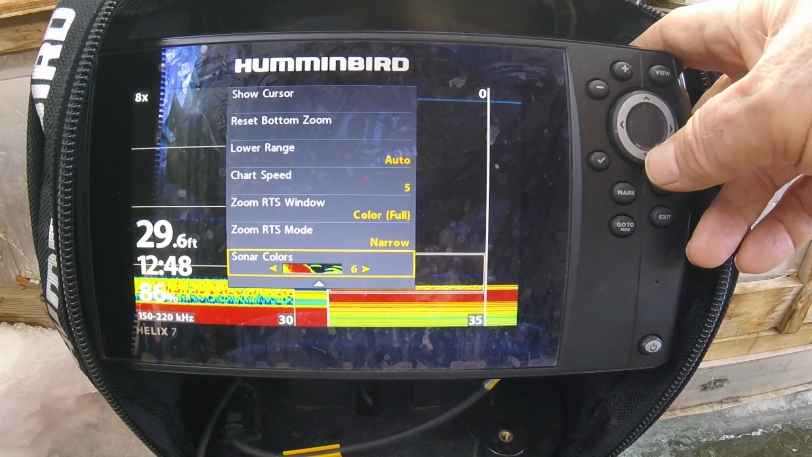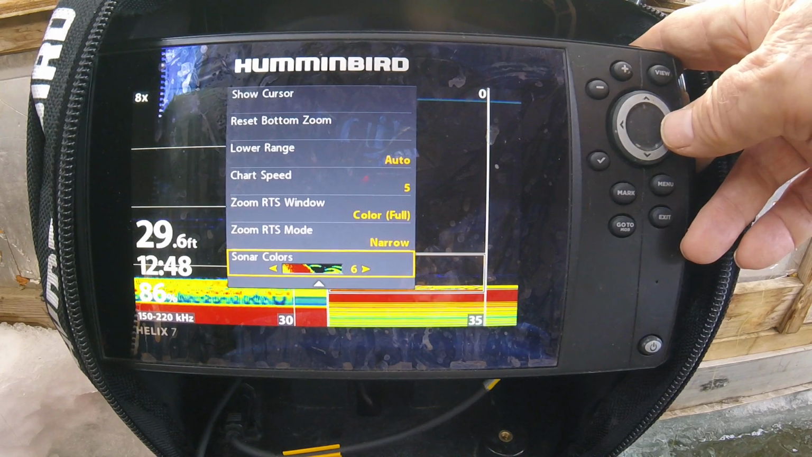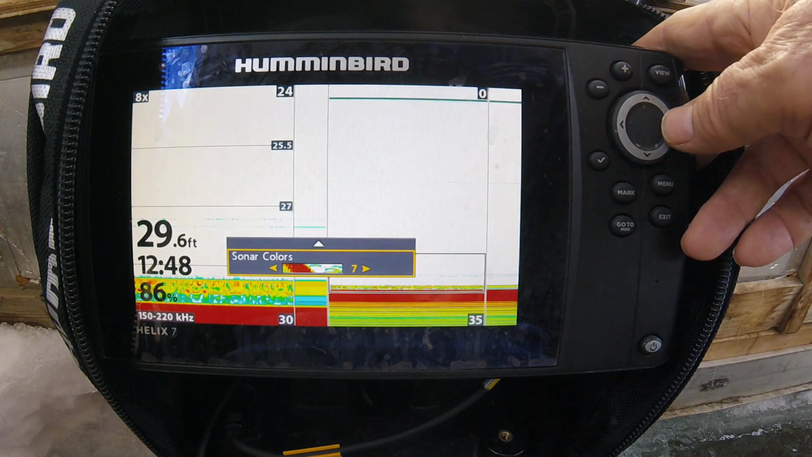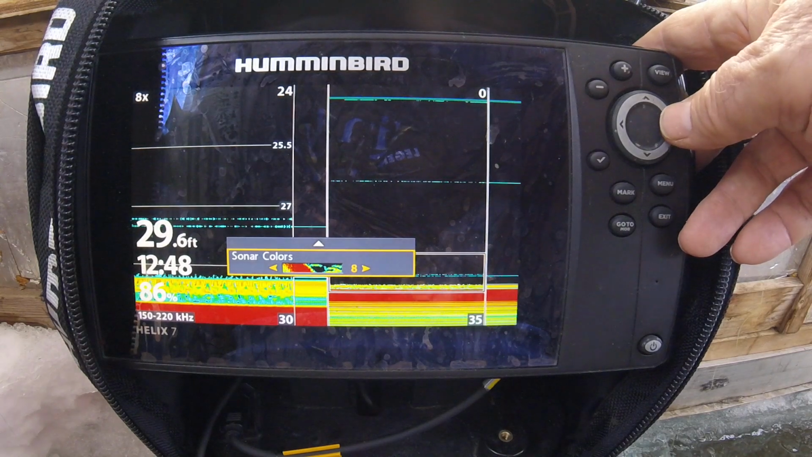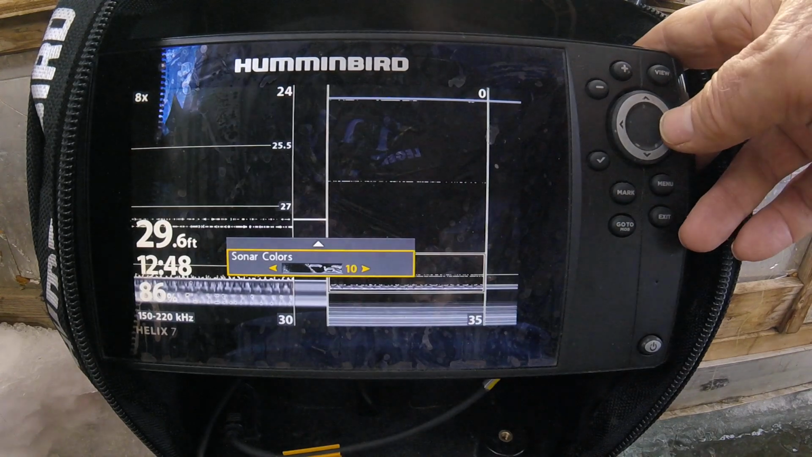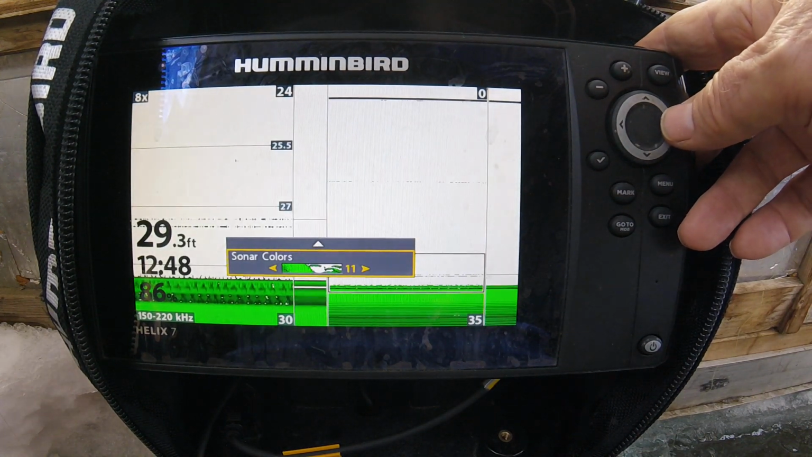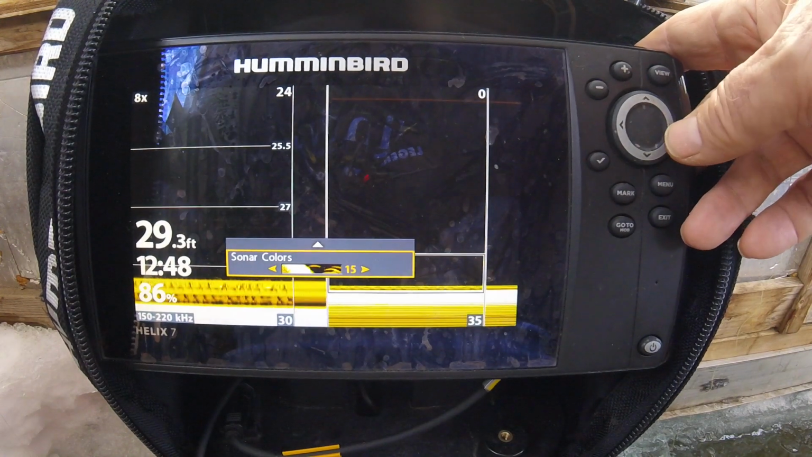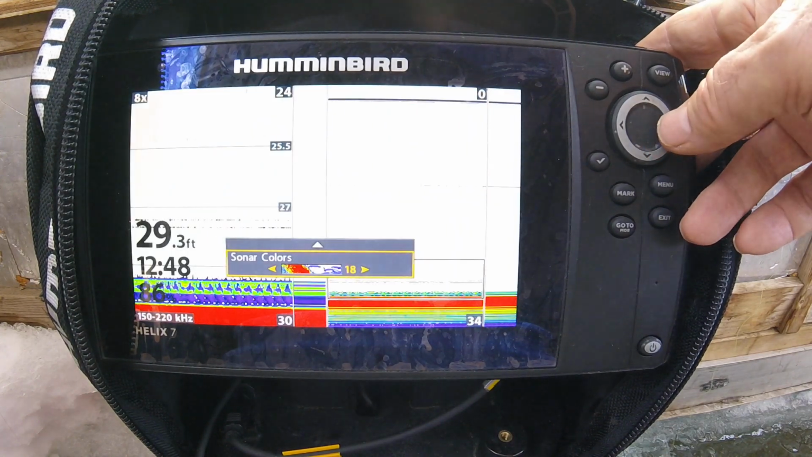But you get to the Sonar Colors. Watch what happens. I started on this black background last year, but this is, you've got the white background with yellow and green, and there's black with yellow and pink again. There's white and black and gray, black and gray. If you want a lot of color, there's green there. So you can just scroll through, they call them palettes. You can just scroll through hitting this button until you get to the one you want.